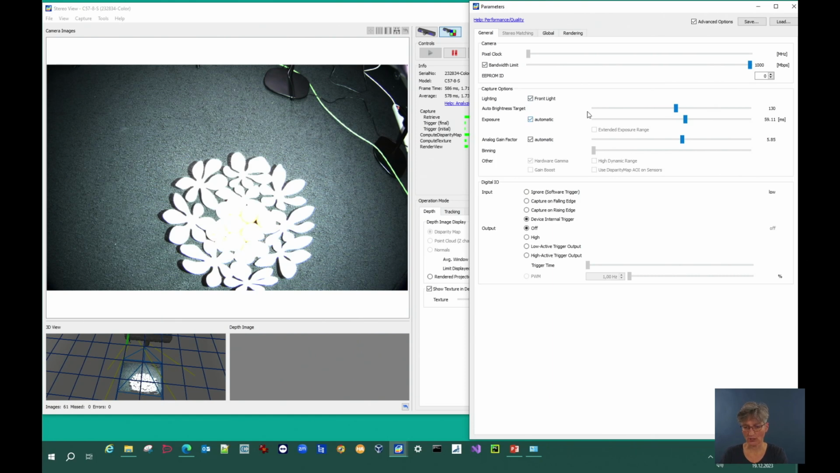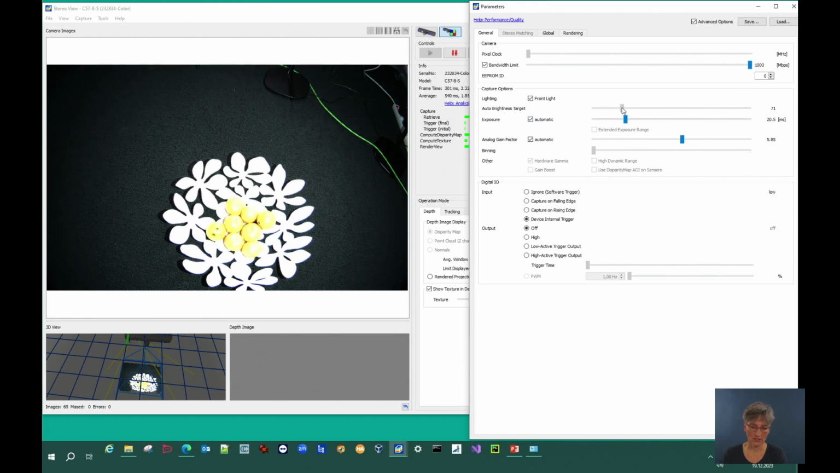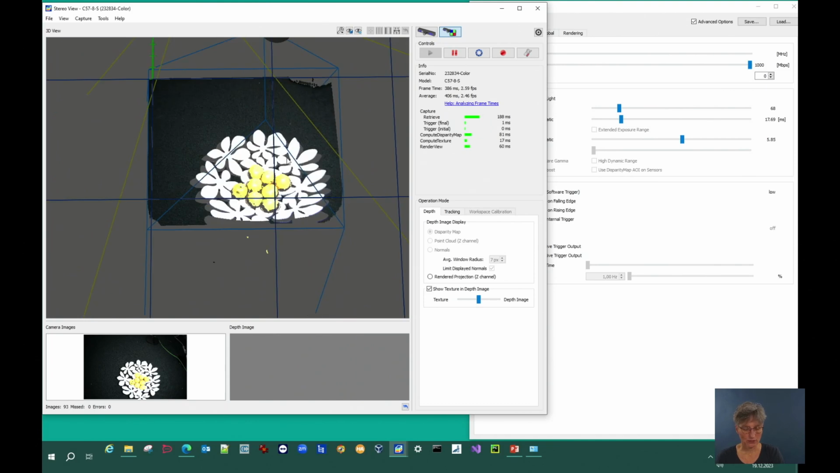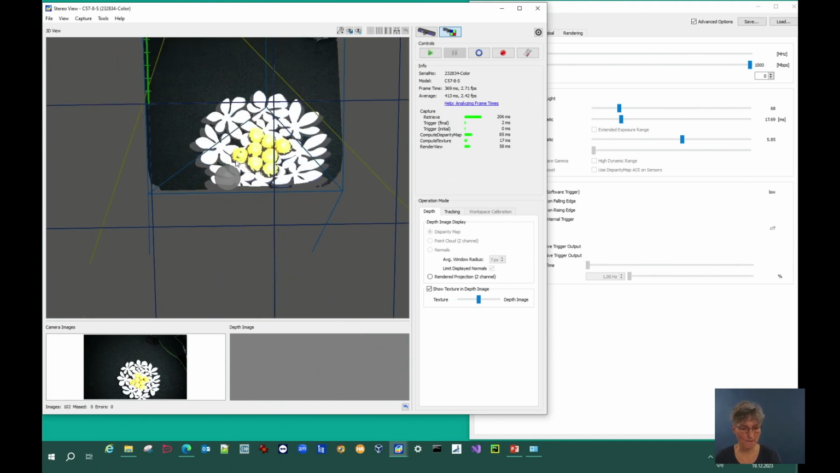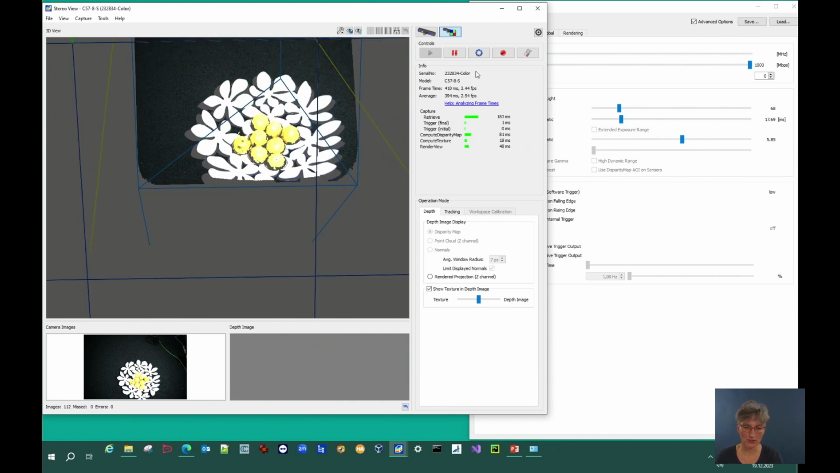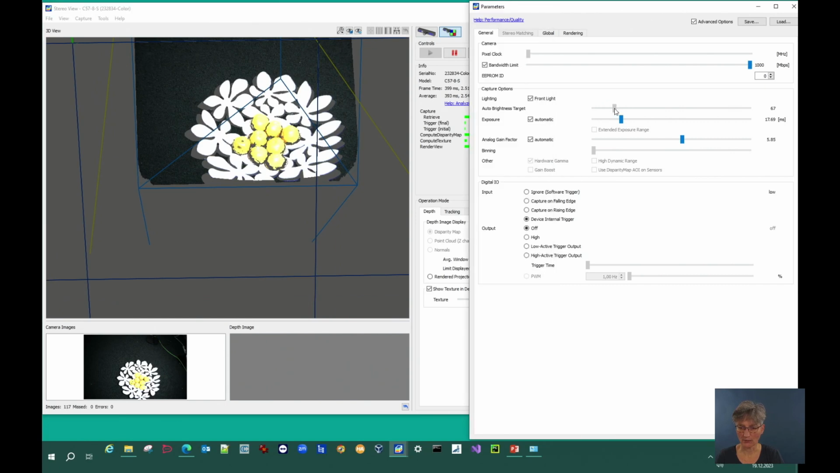It's chosen here, and I reduce the exposure time to have a good image quality that I want to see. I check it here in the viewer, so you see it's immediately applied to the 3D data, and I see the mandarins are nice orange. I can reduce the exposure time a little bit.